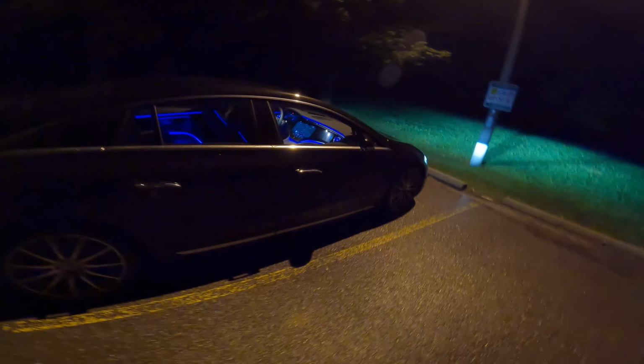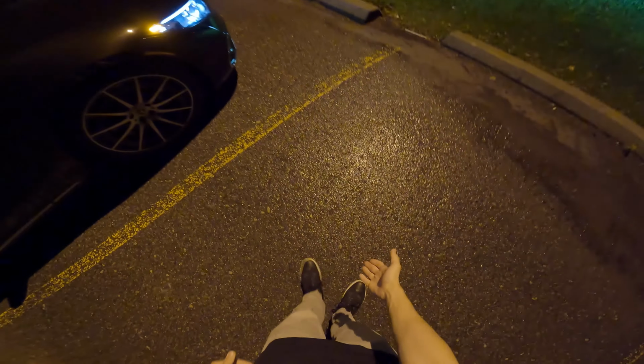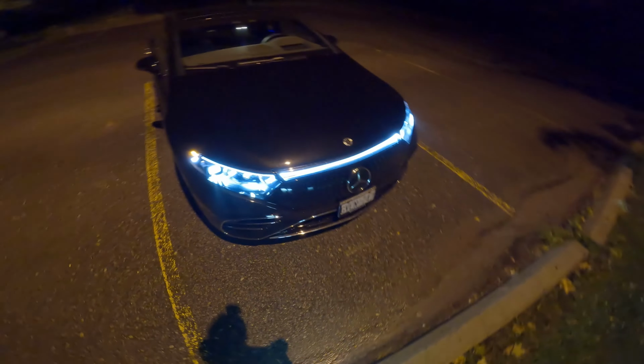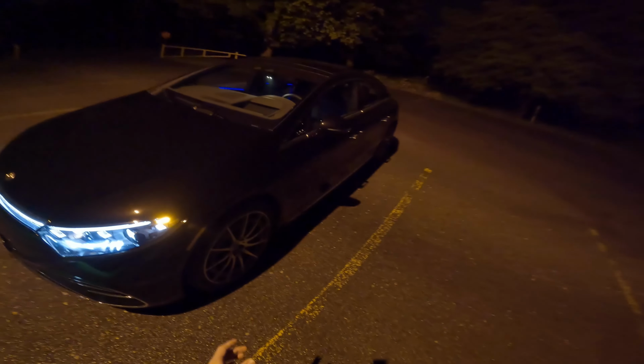One more thing we're also going to do during this night POV test drive is we're going to go for a braking test at 60 kilometers an hour, roughly 35 miles an hour. As you can see, it is wet, so it's not really comparable to what maybe we've done in other POV test drives and other braking tests, but it's a test I was asked to do, so I shall comply.